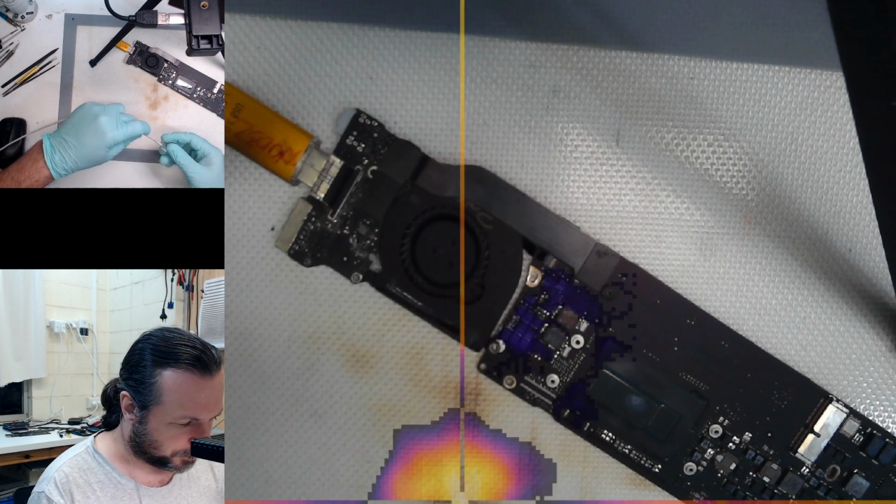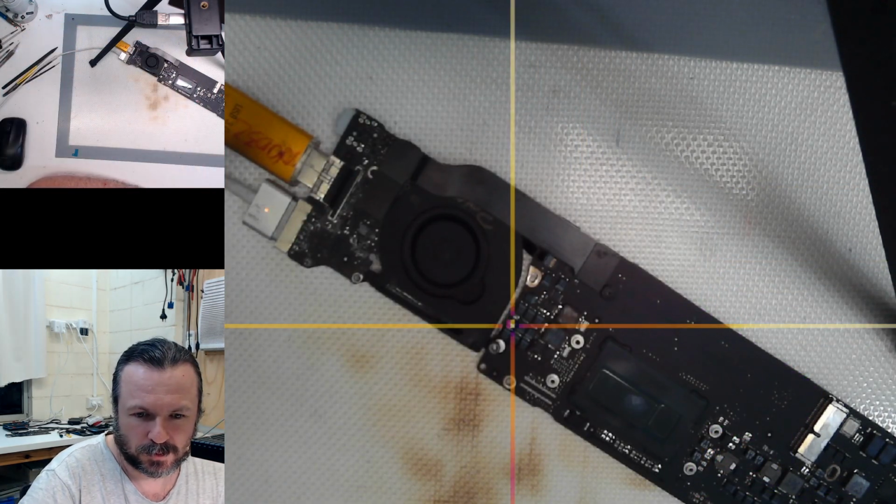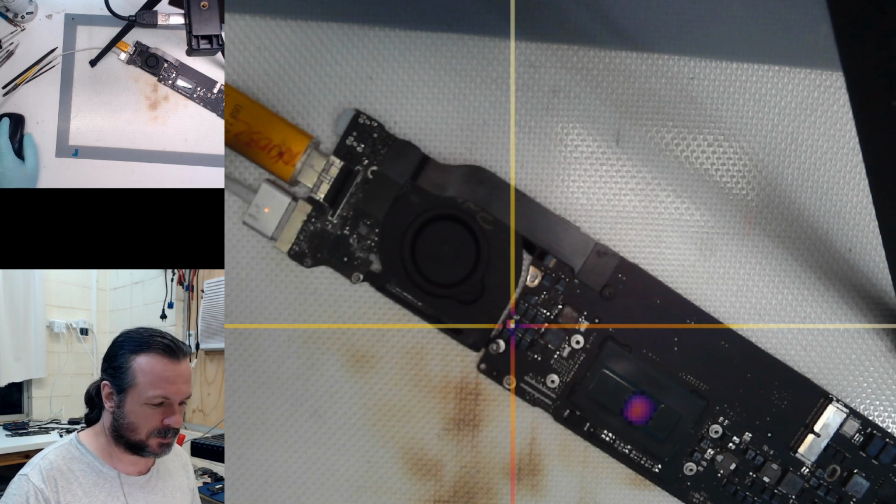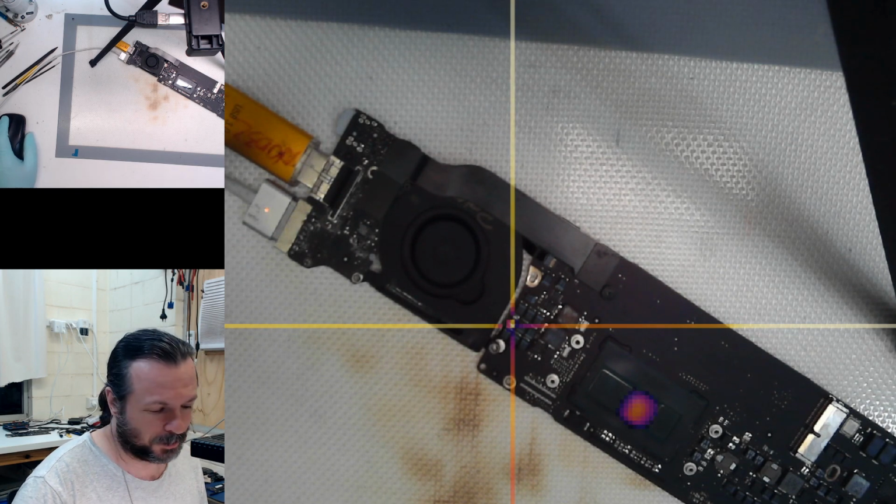Alright, let's see how we go with this. I'm just going to plug it in, hope for the worst. And it most certainly has indeed found that resistor. So, it actually worked. Funnily enough, it's still booting.